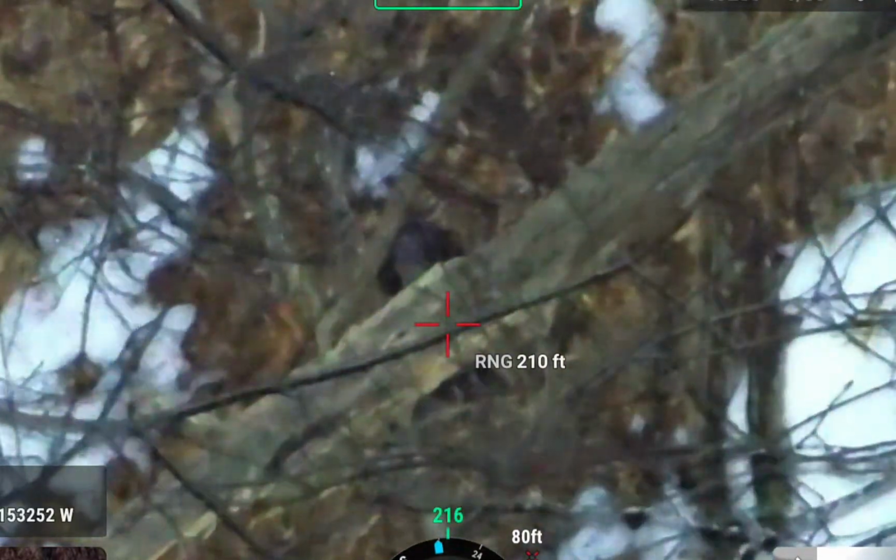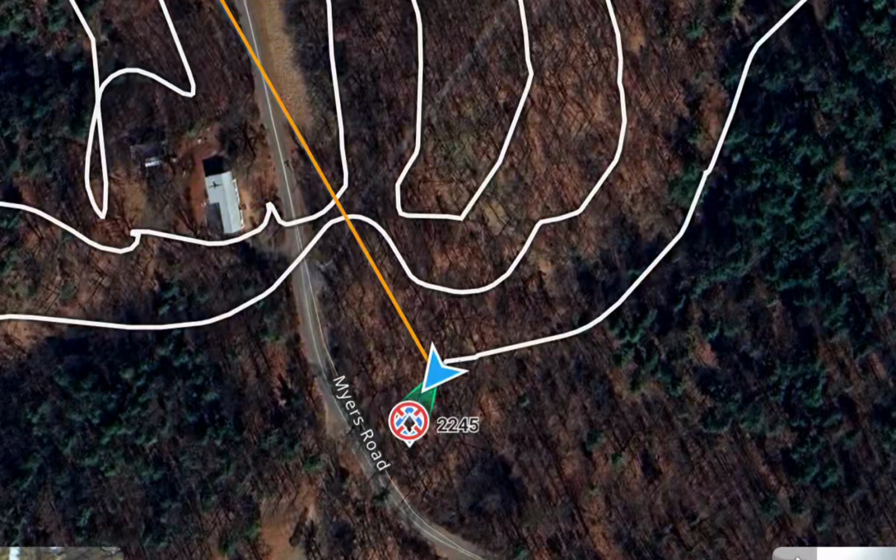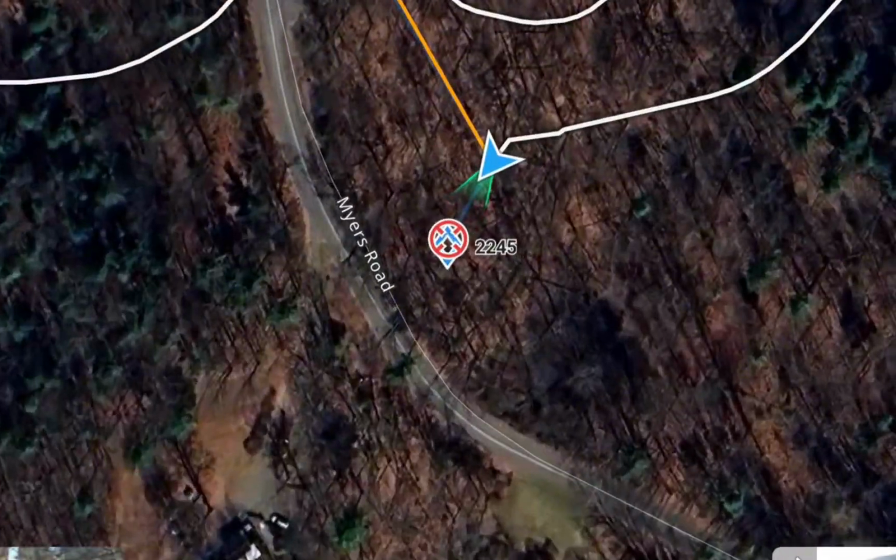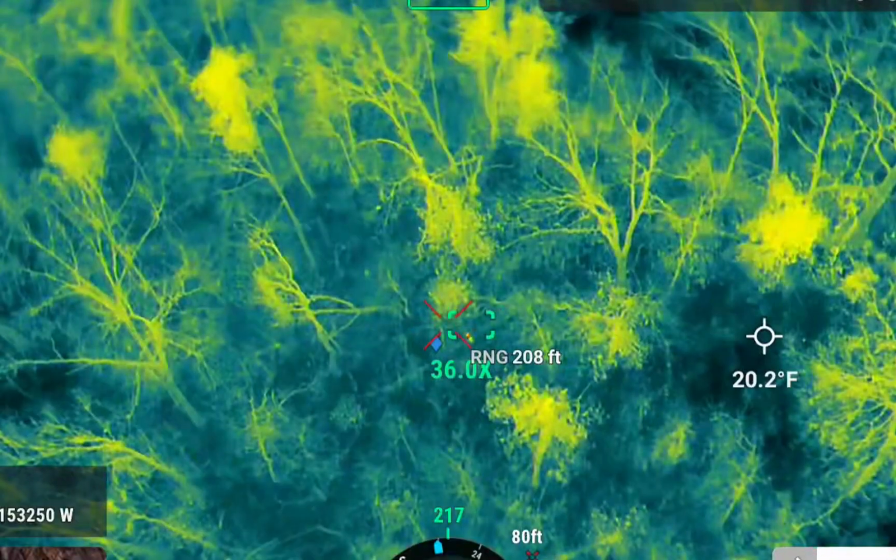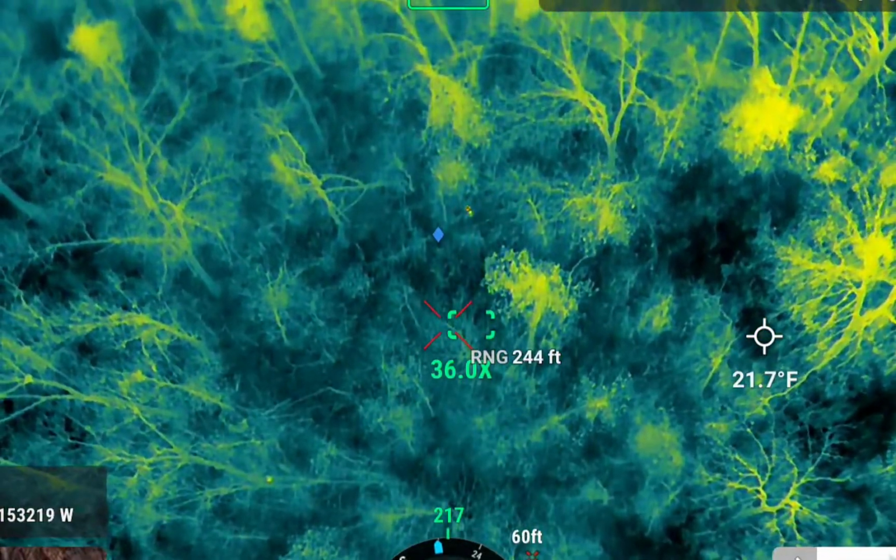Dude, we freaking found him. Dude, I thought I busted my window there for a little bit. He's only 10 yards off the road. See right here? Yep. See, so I'm shining the light on him right now. So here. You want to stay here and let me go? Yeah, I gotta come back for a battery, and I'll come. See, I got him marked right here.